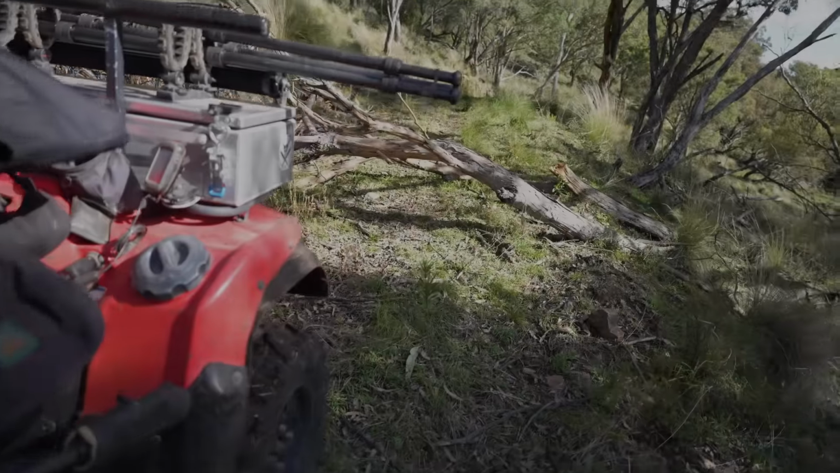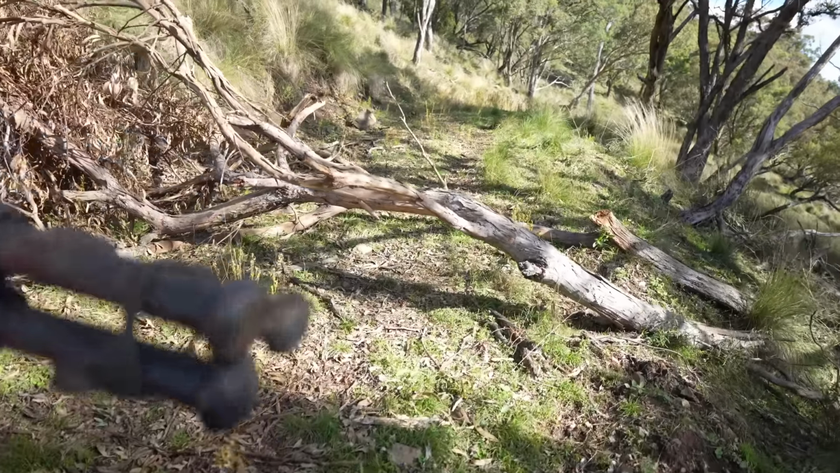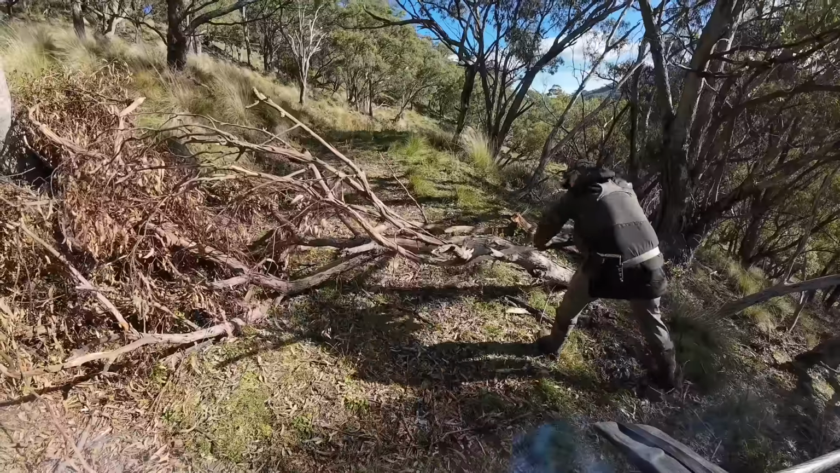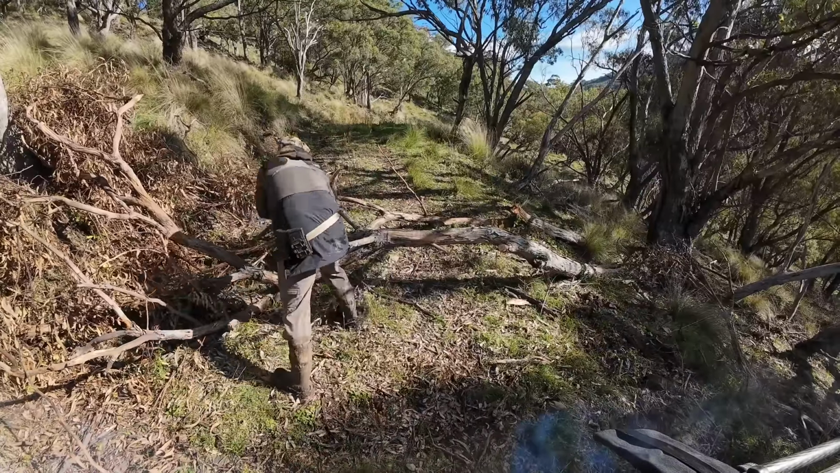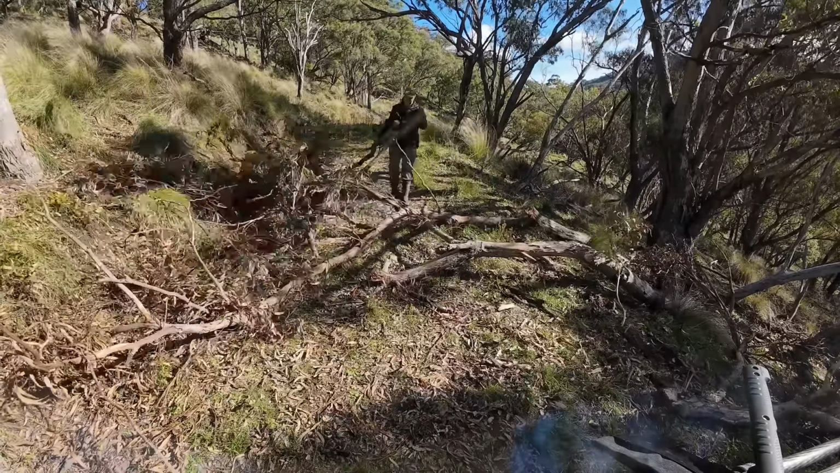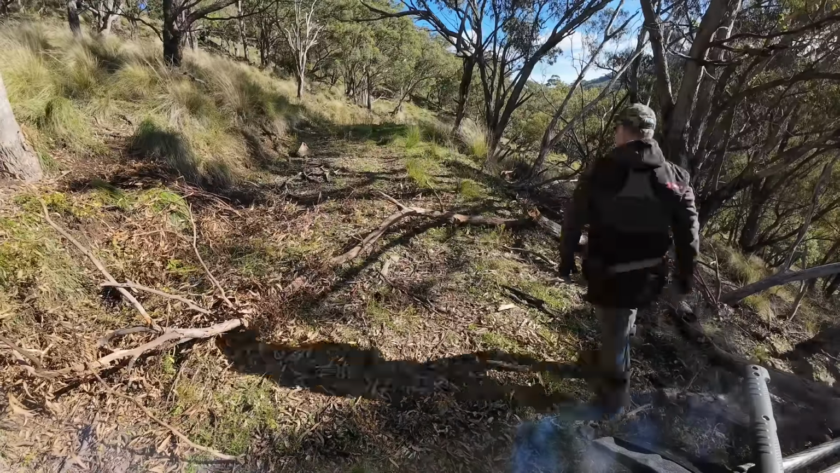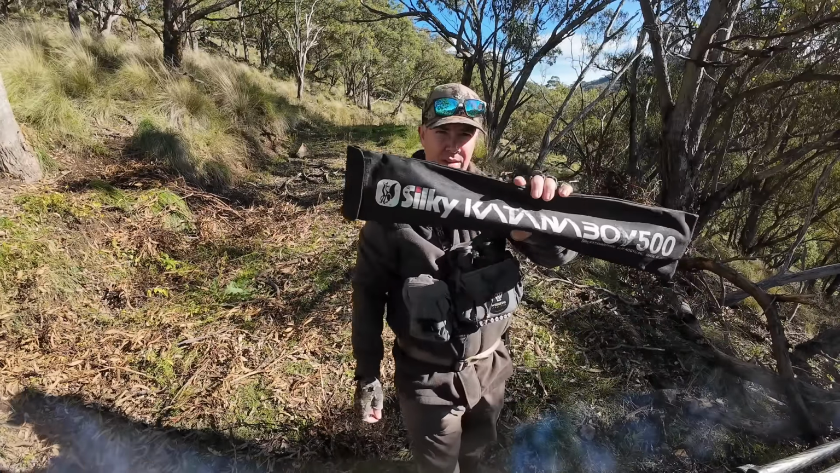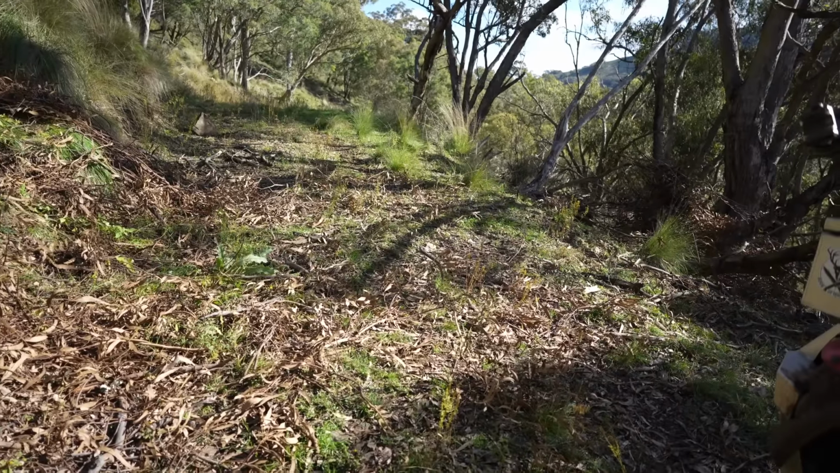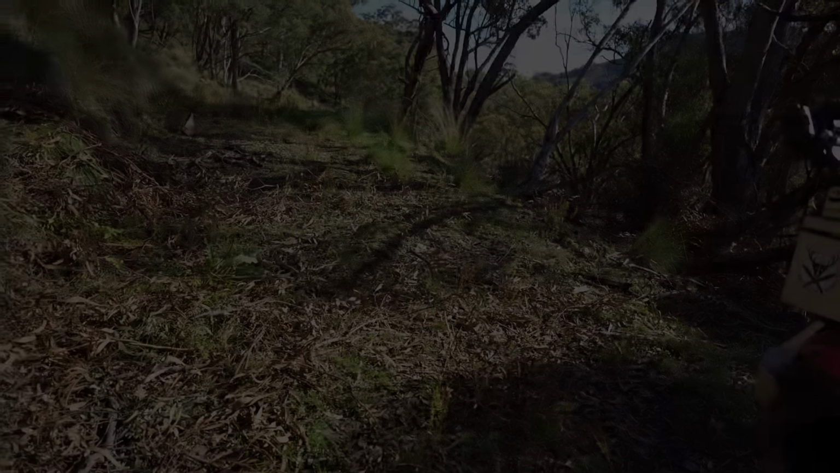The joys of spending time up in the mountains on these cut-in tracks. Best be getting the big handsaw out, I think. Much better now. Also helps the property owner when he's out doing work. Saves him bringing a chainsaw up.